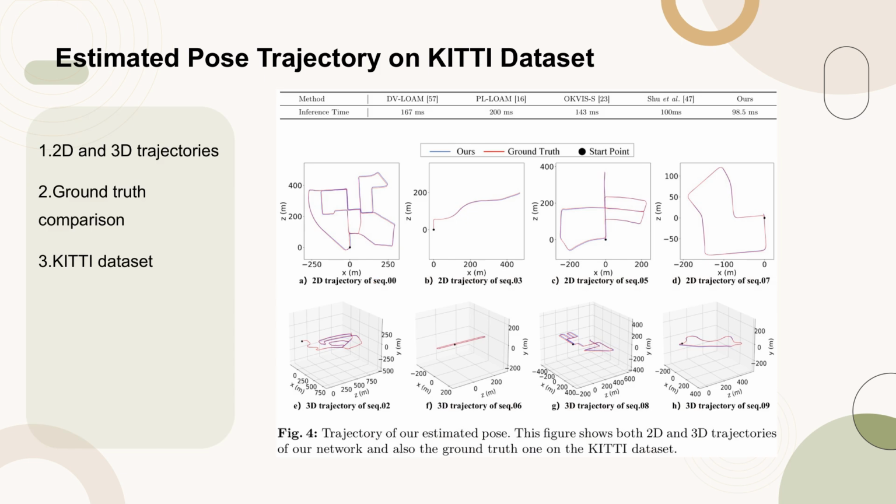Figure 4 presents the trajectory of our estimated pose, illustrating both 2D and 3D trajectories of our network alongside the ground truth trajectory on the KITTI dataset. This visualization aids in understanding the accuracy and reliability of our pose estimation method by comparing it directly with the ground truth data. The inclusion of both 2D and 3D representations provides a comprehensive view of the trajectory, highlighting the effectiveness of our approach in tracking the actual path taken.